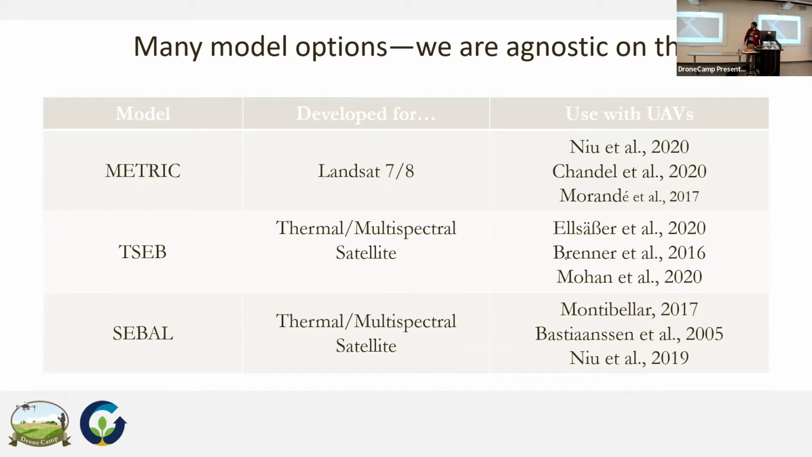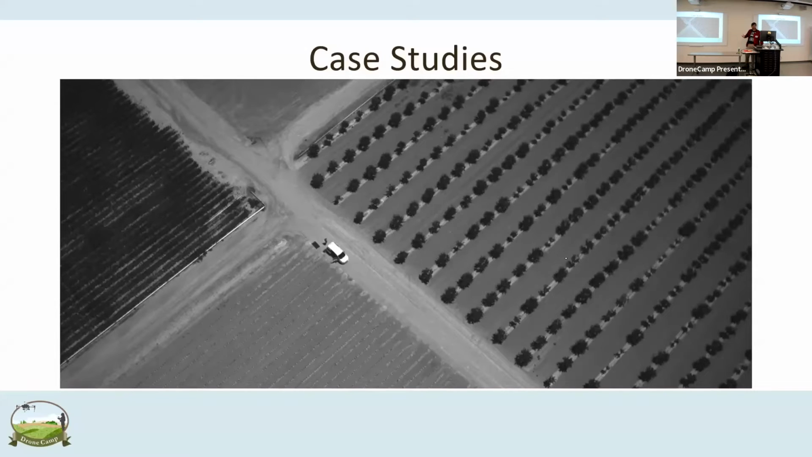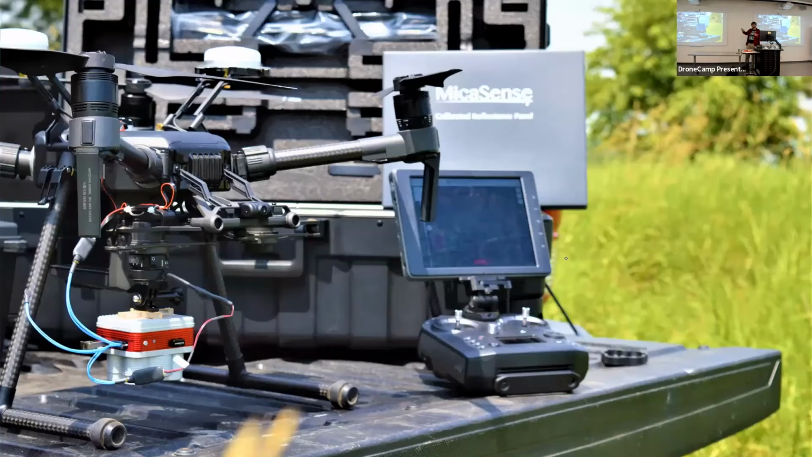So I'll go into some case studies of what we do with all these, starting off with the equipment that we use in our lab. This is our drone, the Matrice 210 from DJI, with a MicaSense Altum camera. Does anyone use that?